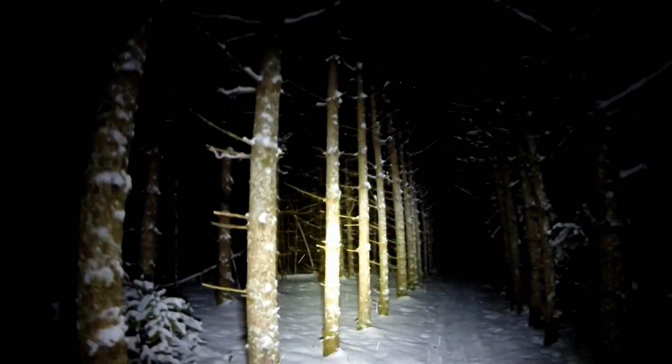A tiny little shrew running in the snow, I just saw. Instagram photo time. These are pretty fresh tracks. I think someone else is in here right now with us.